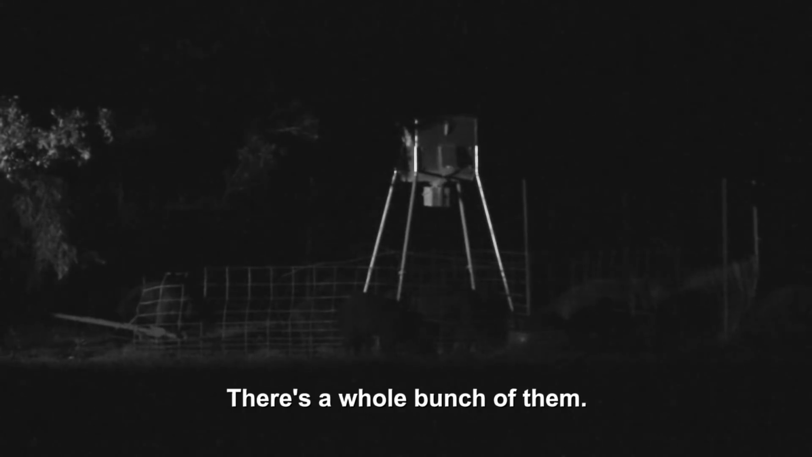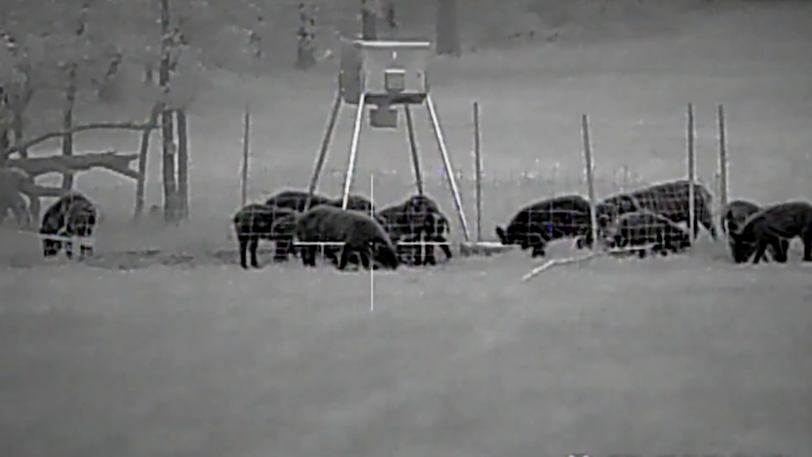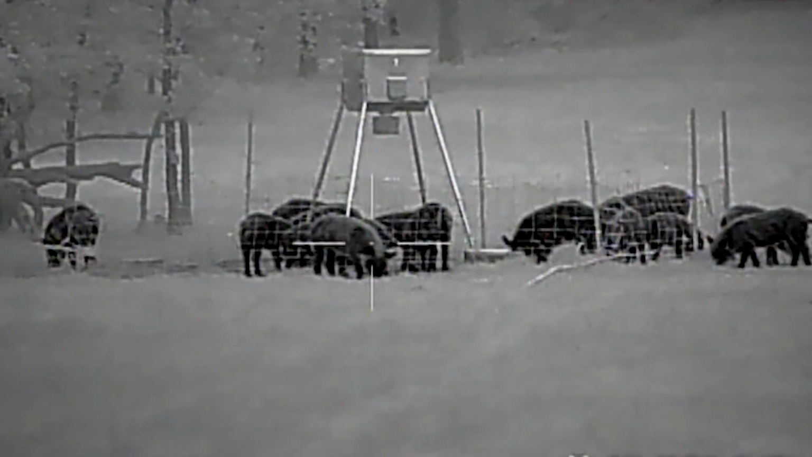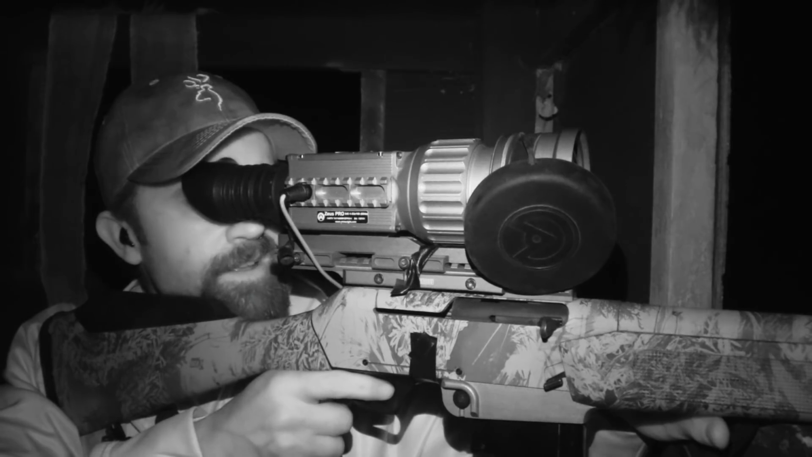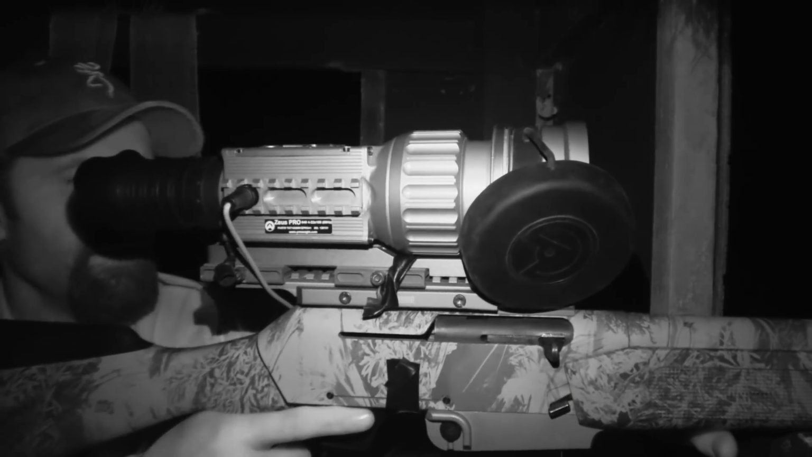There's a whole bunch of them. There's one just to the left, which is in front of my side of the barbed wire, so I'm gonna try to take that one. He's down. He's down.